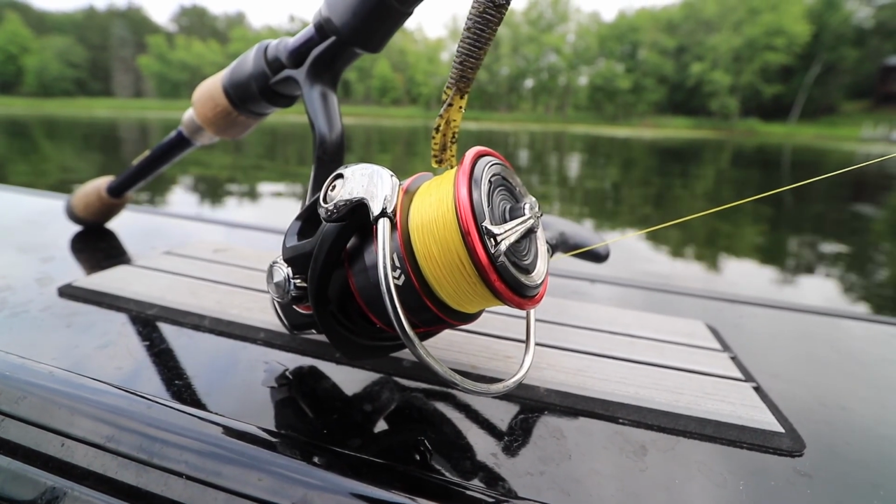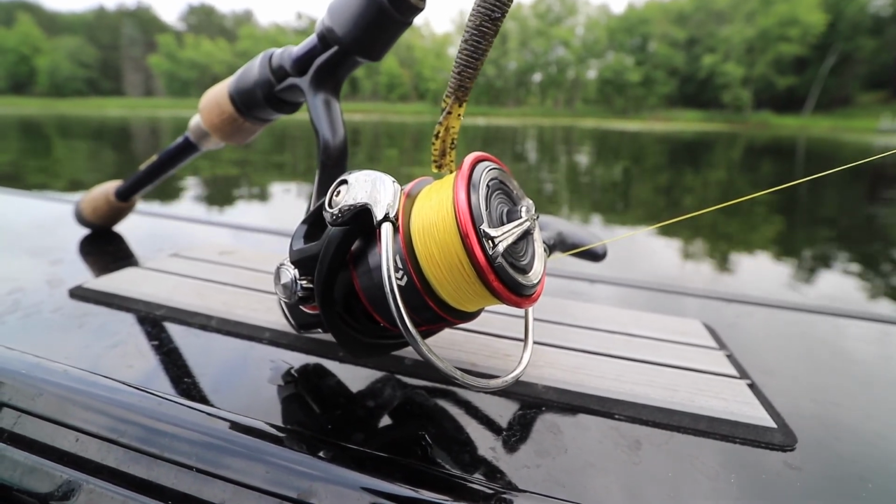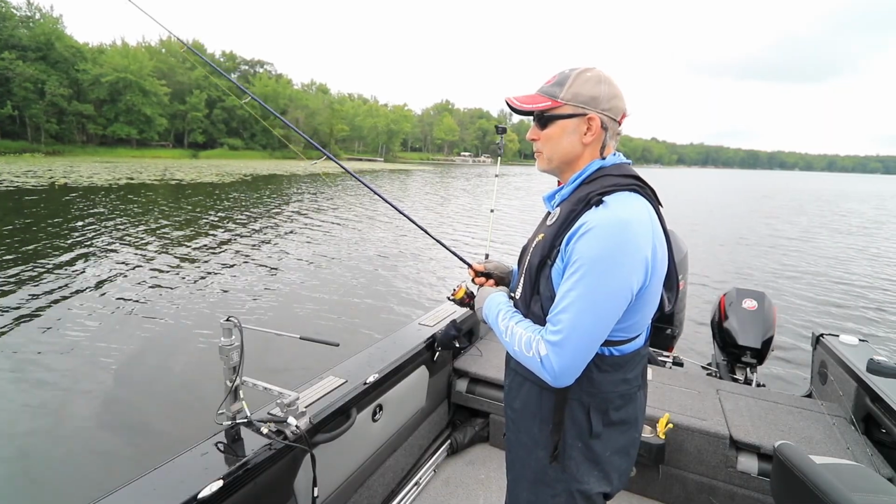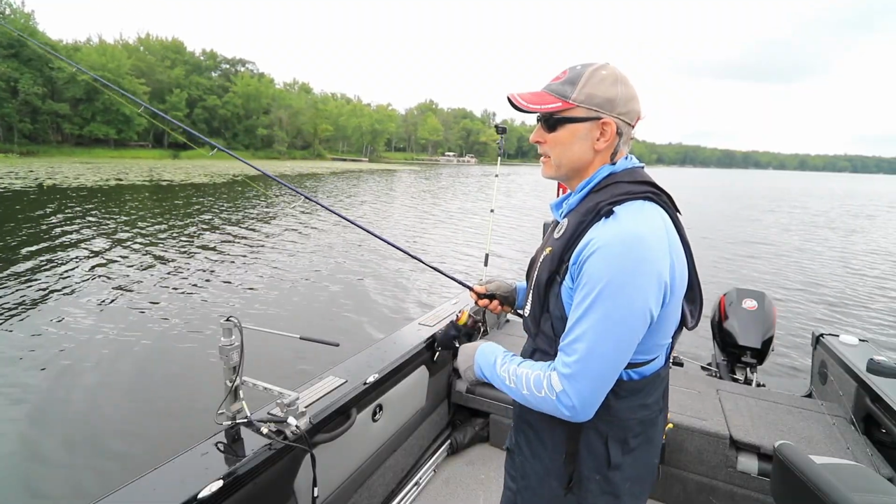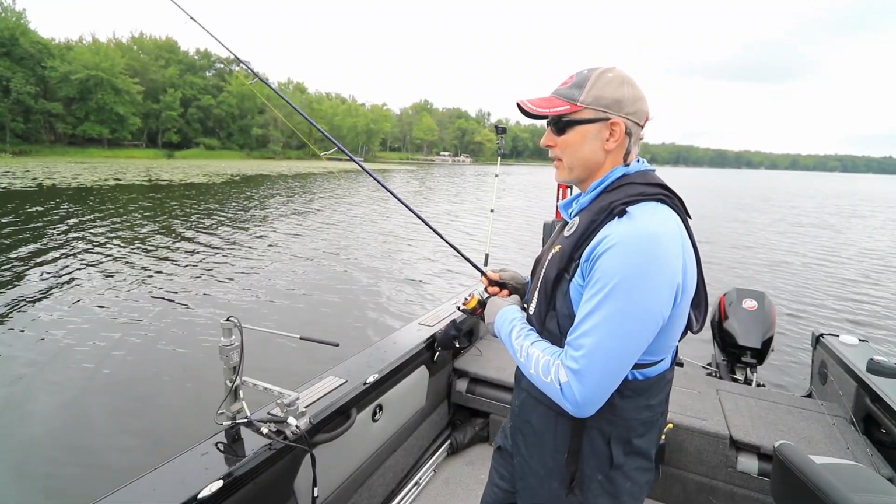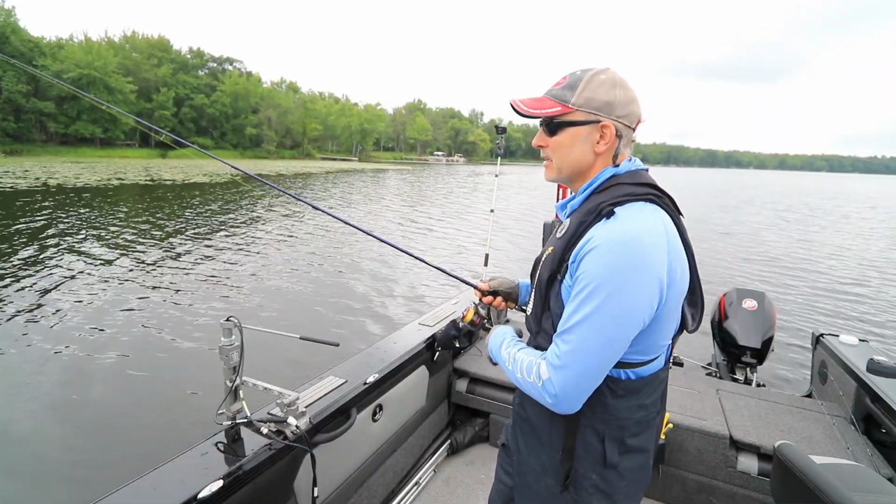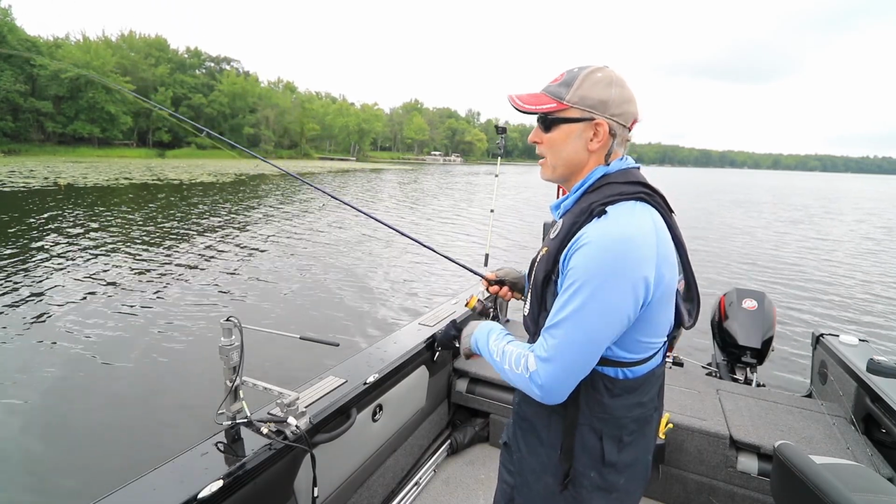Now for line, I've got Suffix 832 in this high-vis yellow color. If you've been following along this season, you know that I'm a big line watcher. I'm a strong believer that that high-vis line allows me to visually detect bites that I wouldn't otherwise be able to feel, especially when the bite is off.